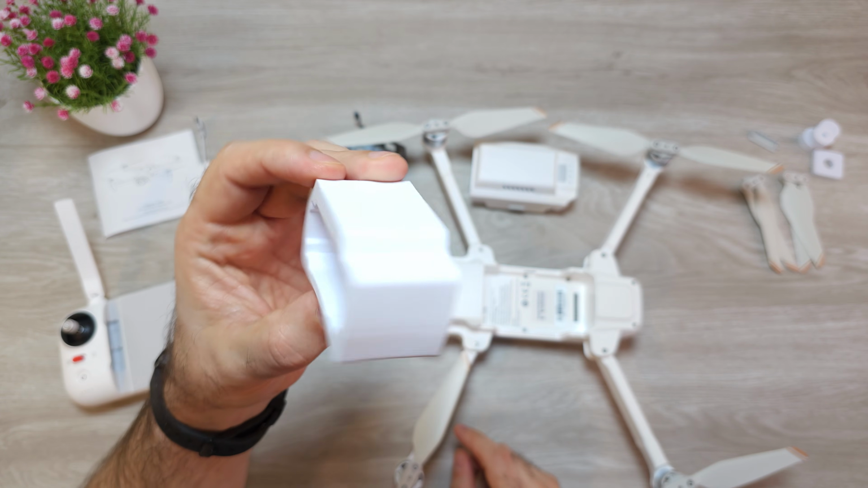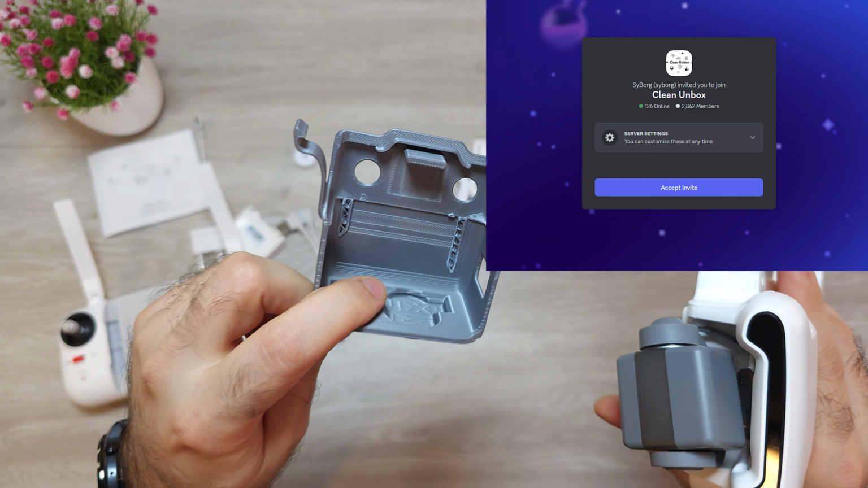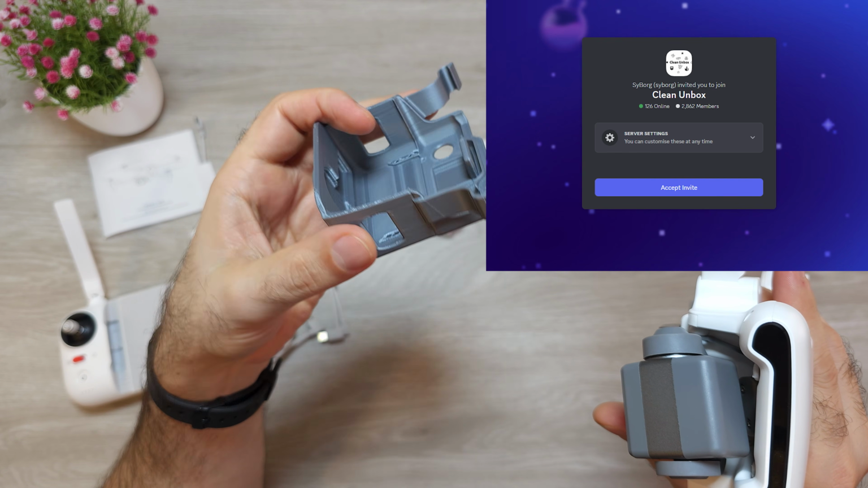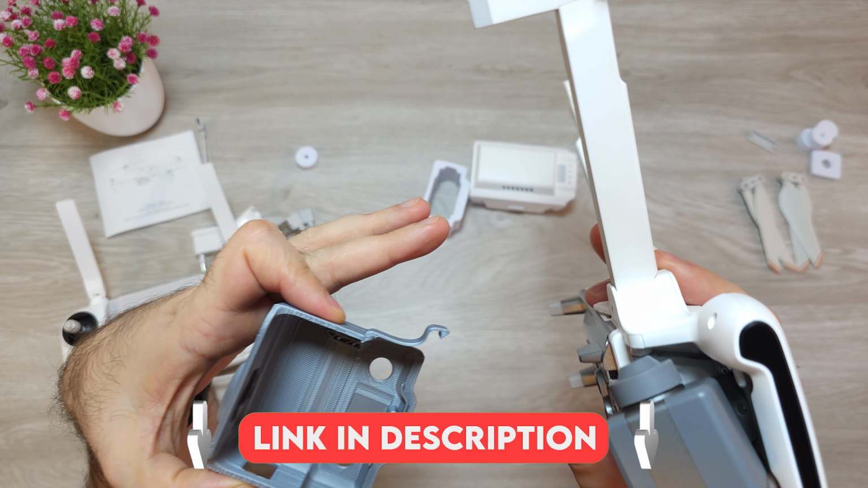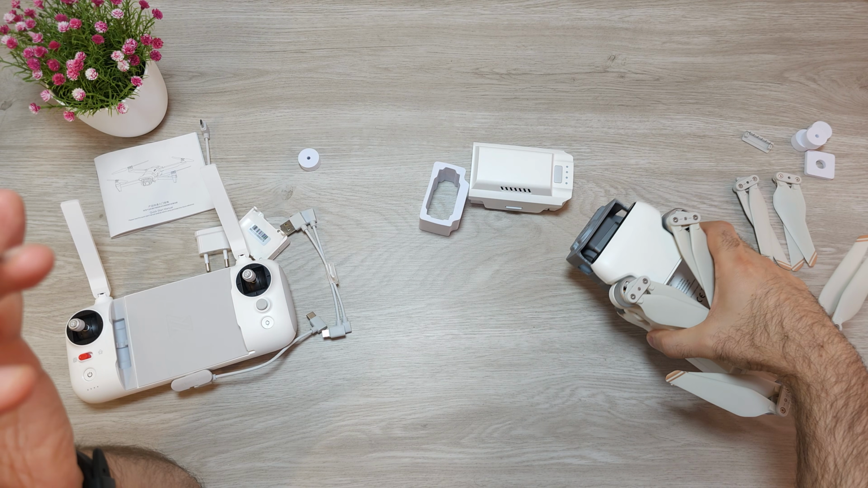As I mentioned, it came only with a phone gimbal protector, so I managed to adjust and 3D print one that I will leave on my Discord channel, so you can download it for free. Invite link is in the description. As you can see, it looks nice and fits absolutely perfectly.